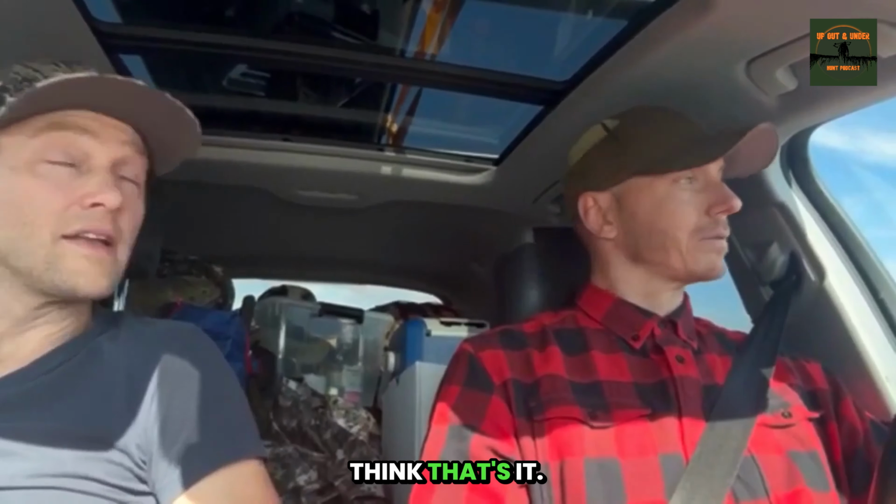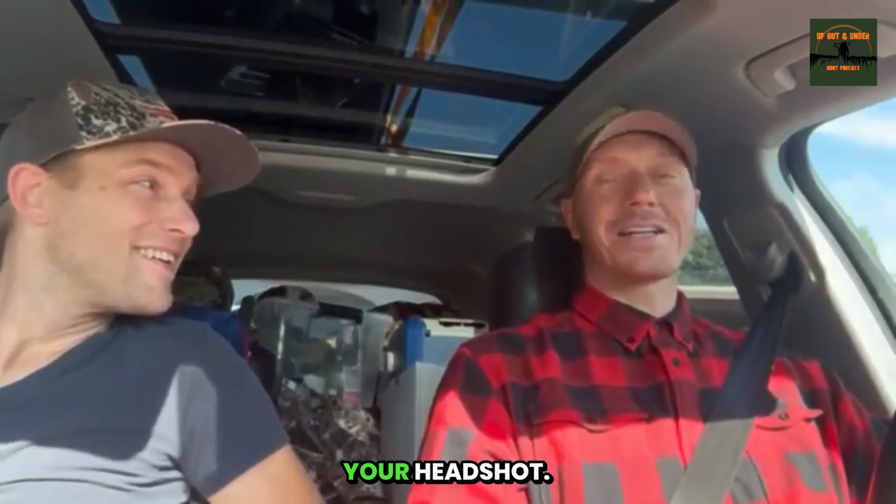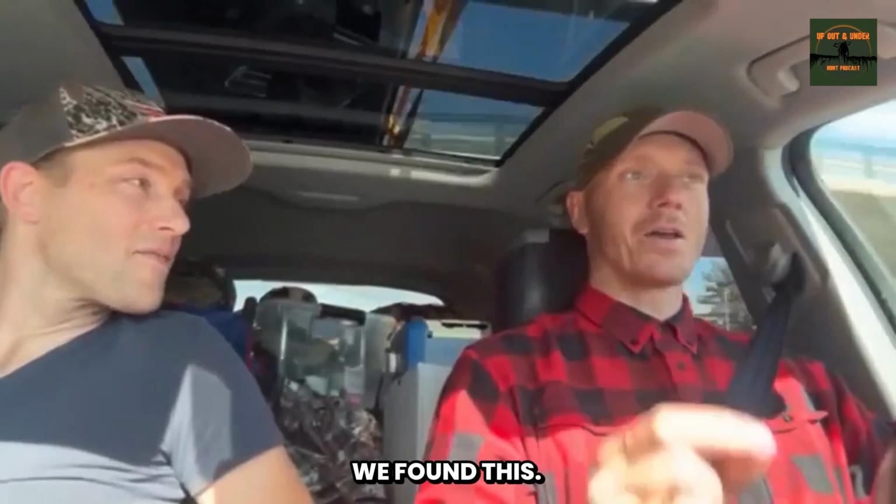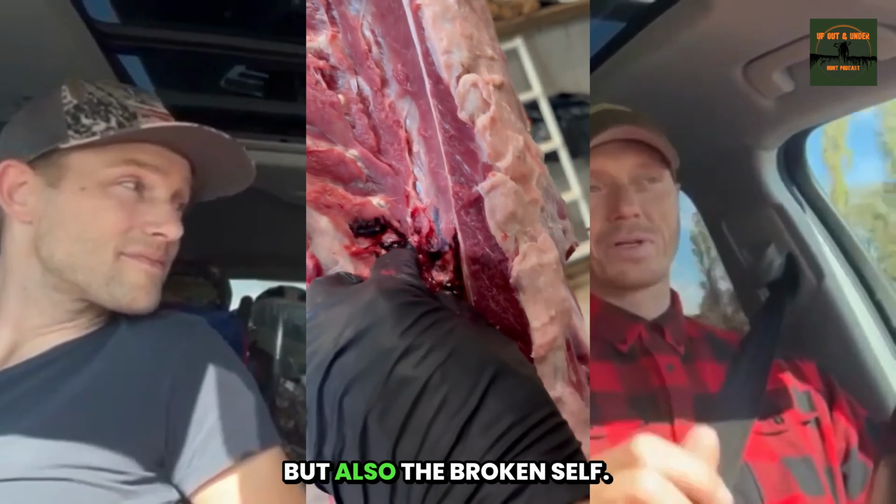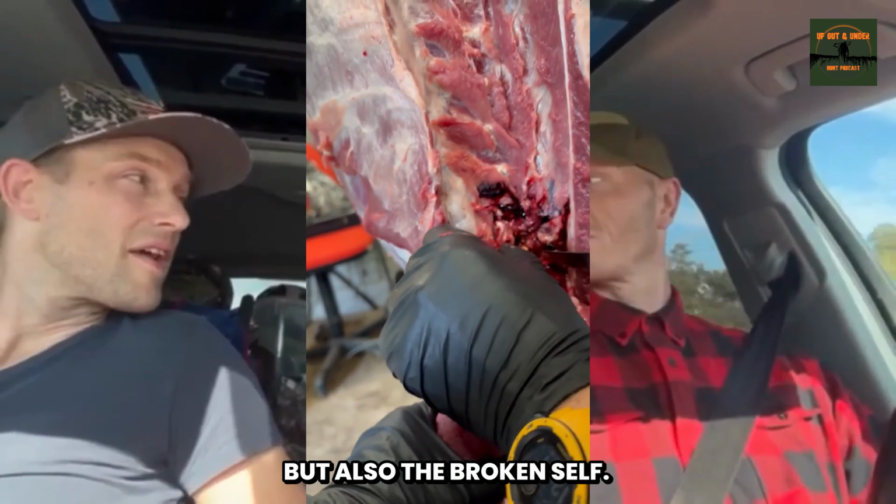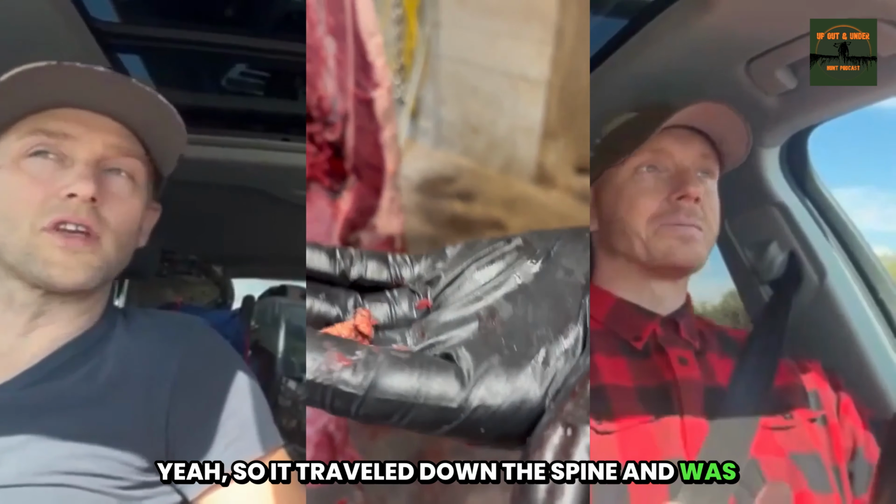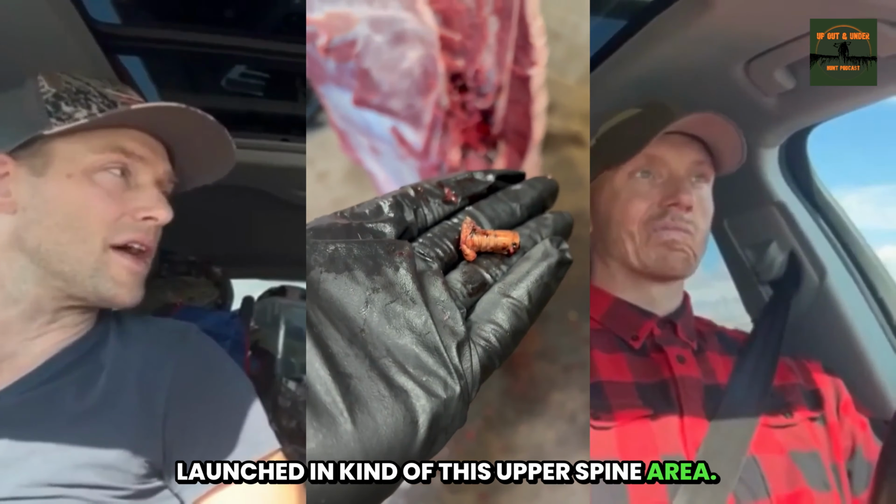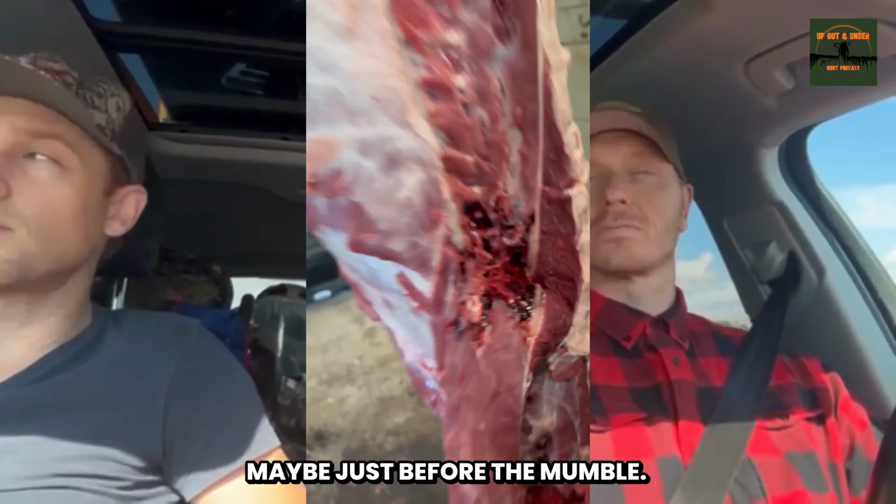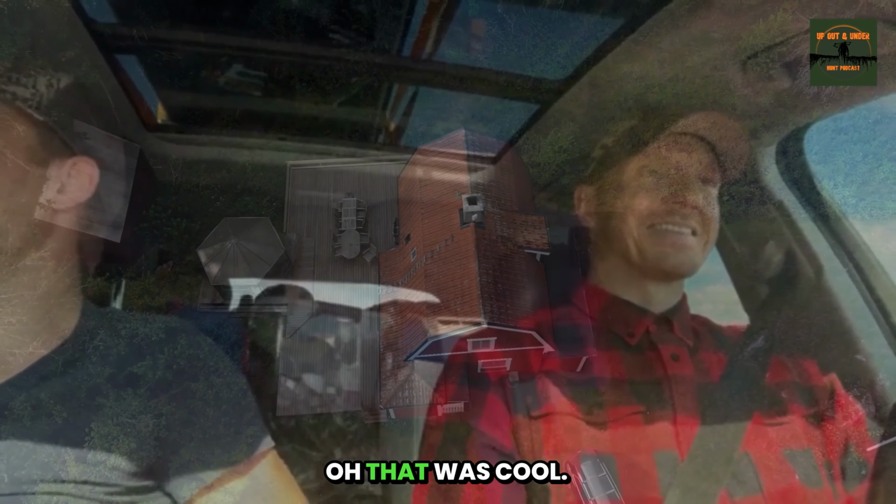I think we forgot something upon butchering. Oh, hey, what did we find? Your headshot. We found not only the little plastic tip, not only that monolithic bullet, but also the bullet itself. So it traveled down the spine, launched in kind of the upper spine area, maybe just before the hump. So another bullet find. That was cool.